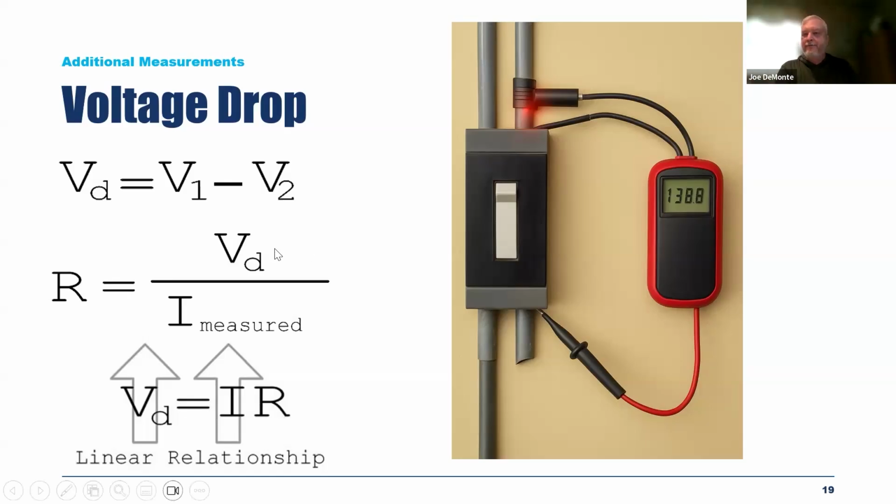Well, folks, voltage will drop or lower with a higher resistance. So if you have a good multimeter that can measure down to the 1,000th of a volt, you can actually look at the current and the voltage drop between the different components by elimination. You can find out exactly where the high resistance is with voltage drop.